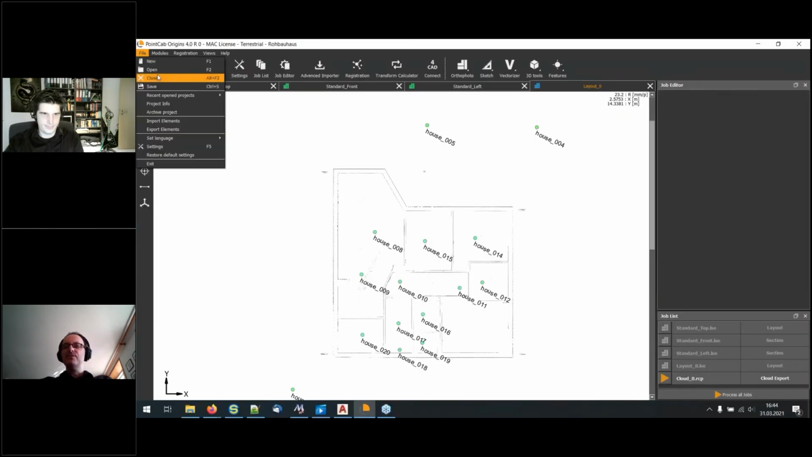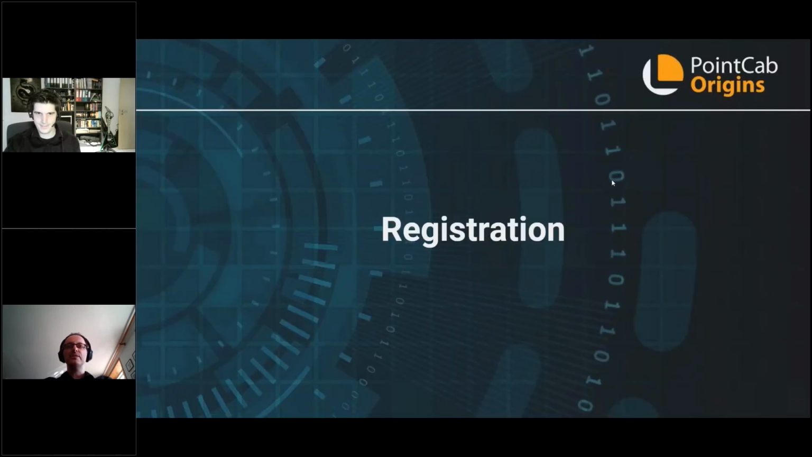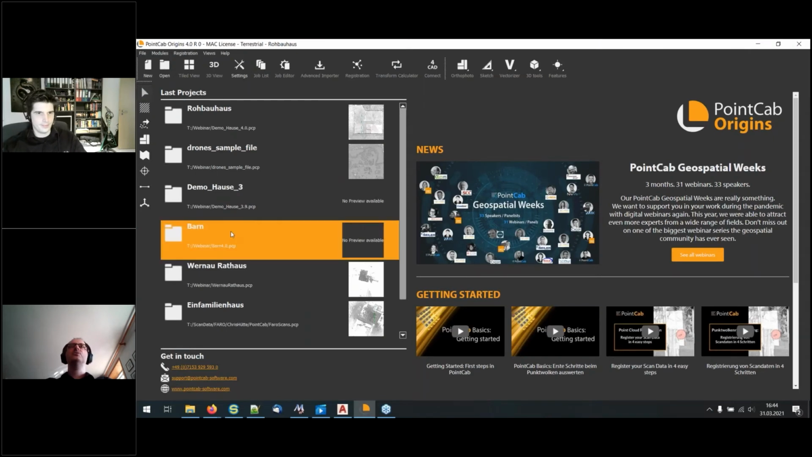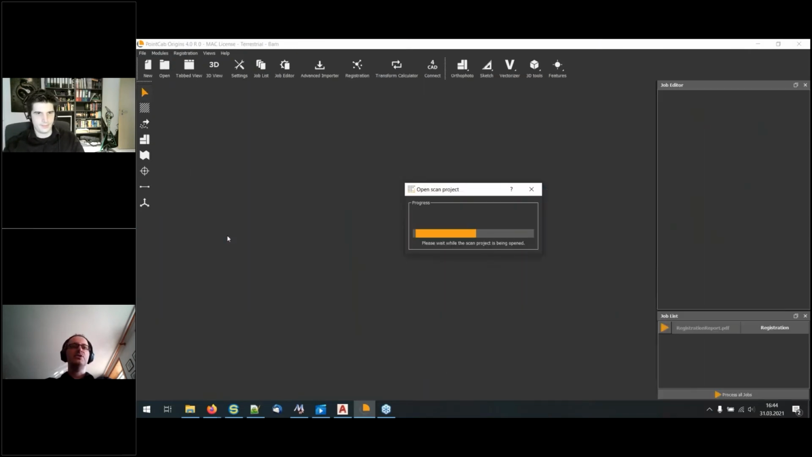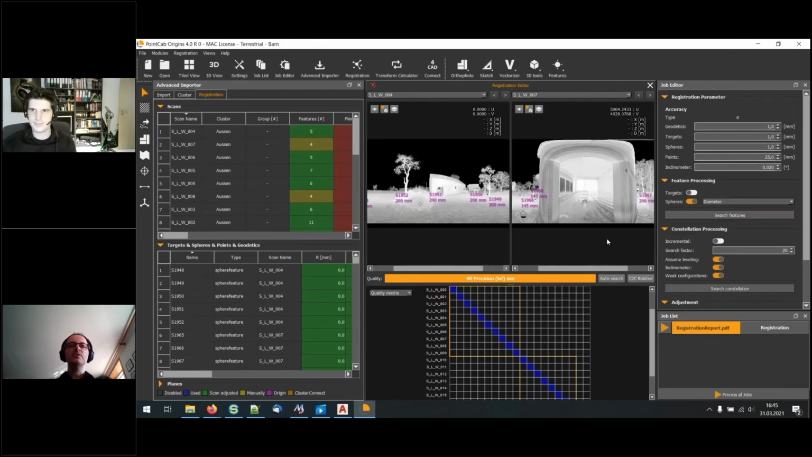Last but not least, I'd like to show you some changes in the registration. So with the first part, we'd like to go to the standard feature-based registration and open a project here. And do I have the mouse? Yes, good. So what we did here, we imported raw scans from a larger project, and we organized this project into different clusters.